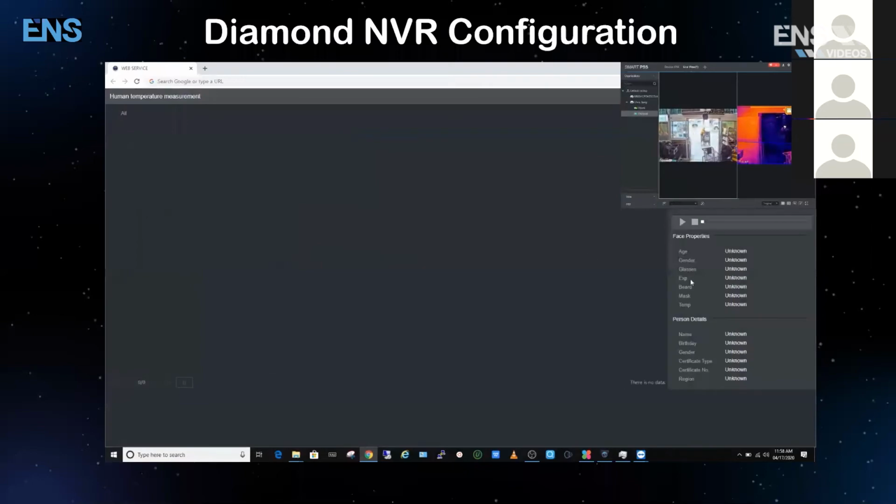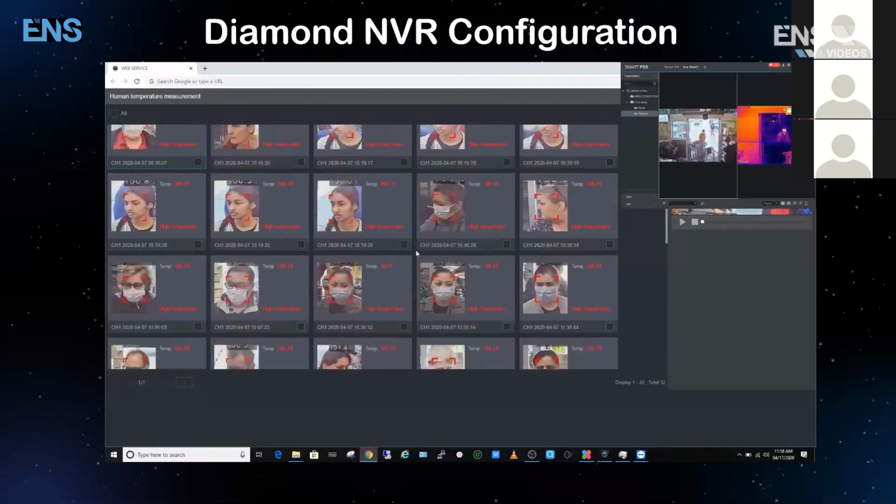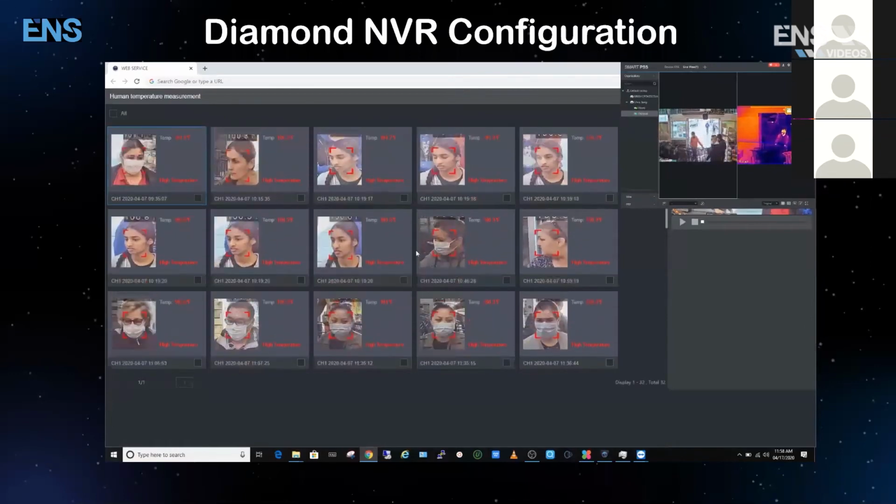Under Smart Search, it'll populate all the data, the snapshots that have been taken on that day, and this is all the elevated temperatures. You can see there'll be the quick snapshot here, and you'll have a full picture here with the playback to go. Okay, so this is great. Pretty easy to define the parameters that we want to search based on high temperature, based on date and time, and it quickly populated all the data it has documented, and we also have the ability to play it back.